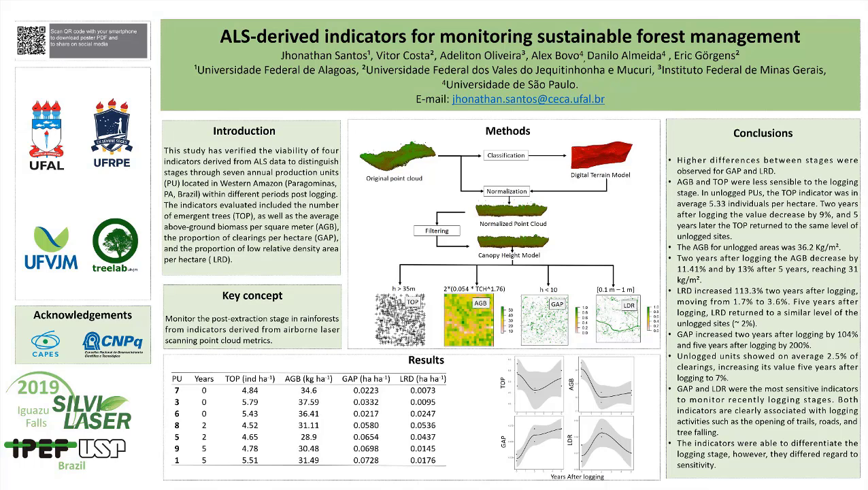GAP and LRD were the most sensitive indicators to monitor recently logged stages. Both indicators are clearly associated with logging activities, such as the opening of trails, roads, and tree falling. The indicators were able to differentiate the logging stage, however, they differed regarding sensitivity.